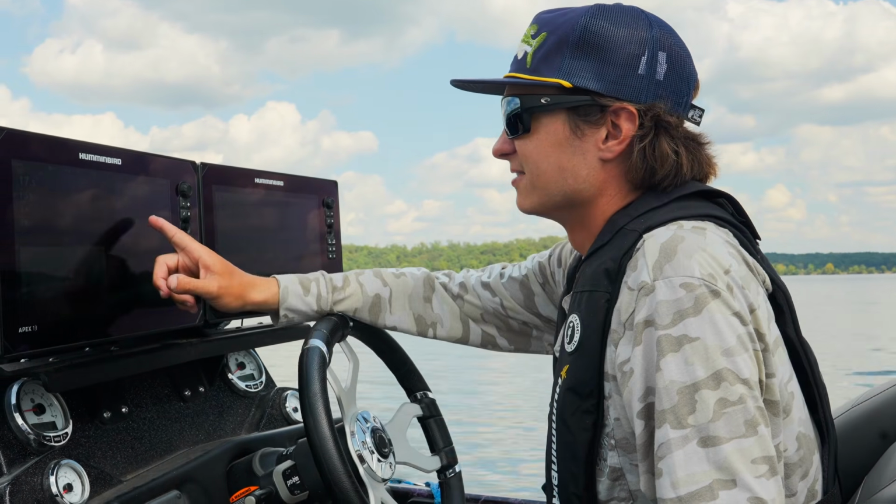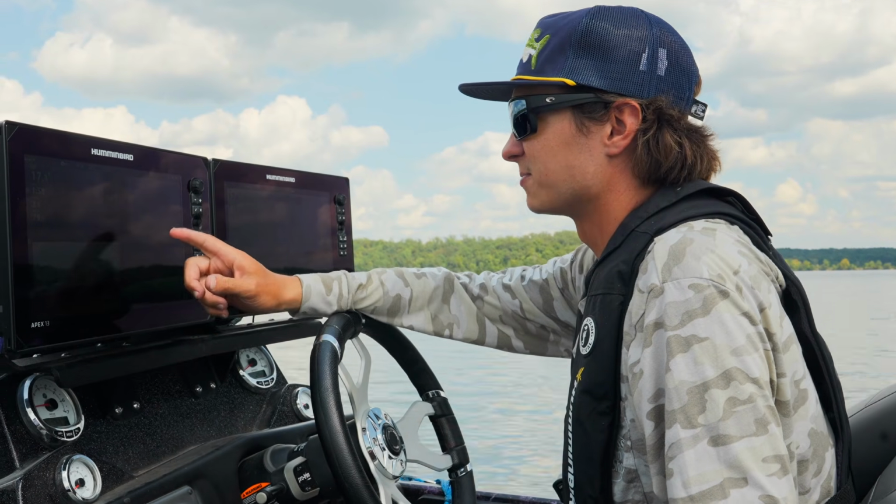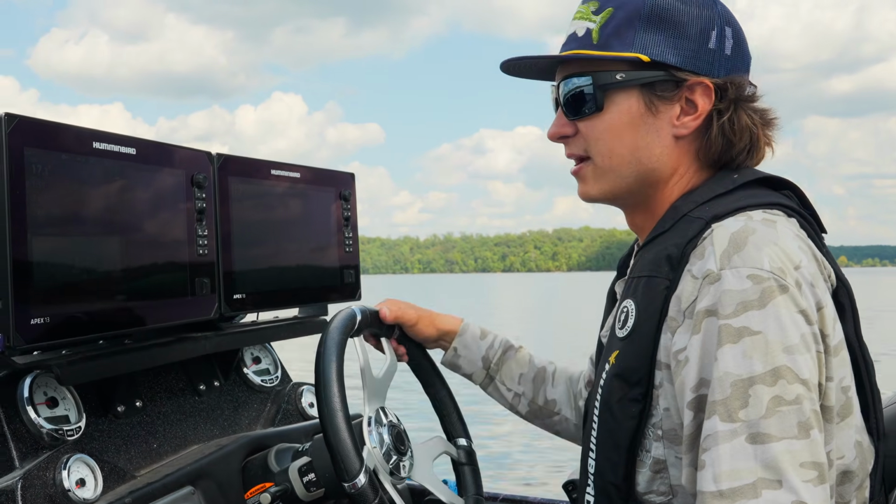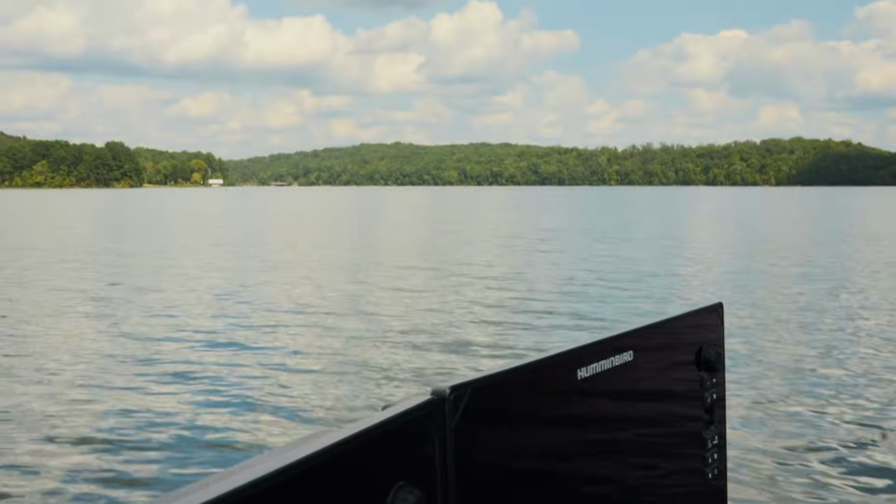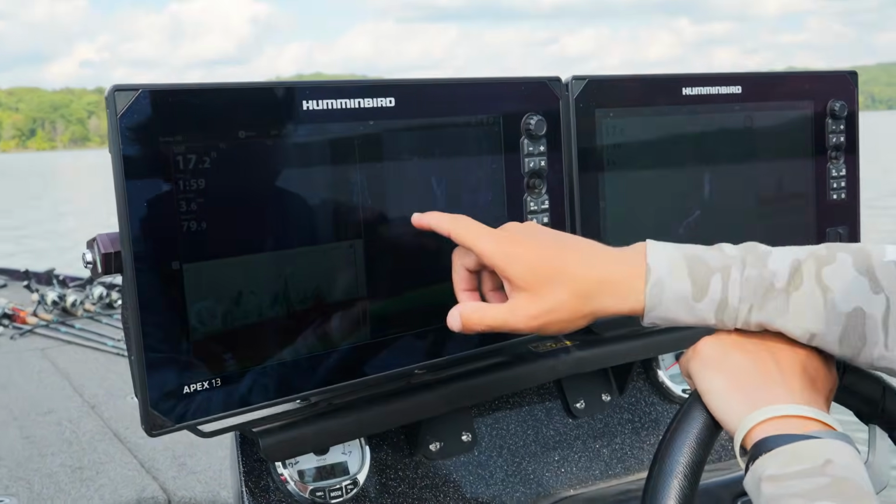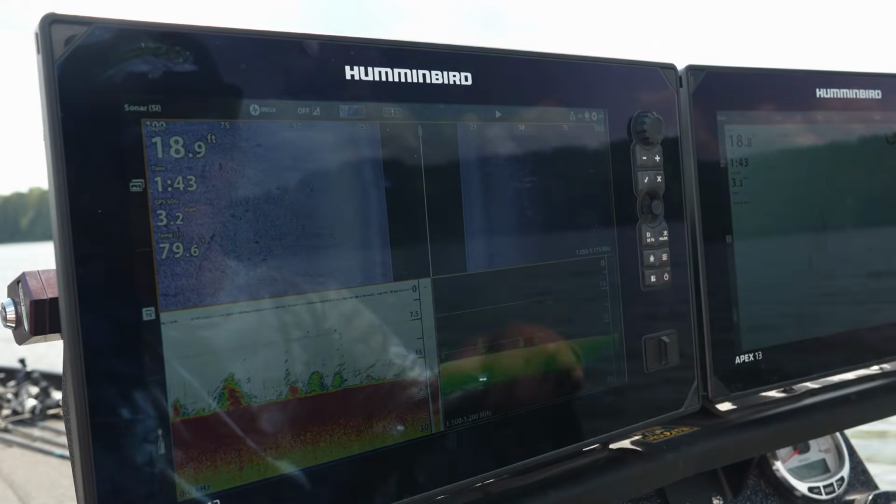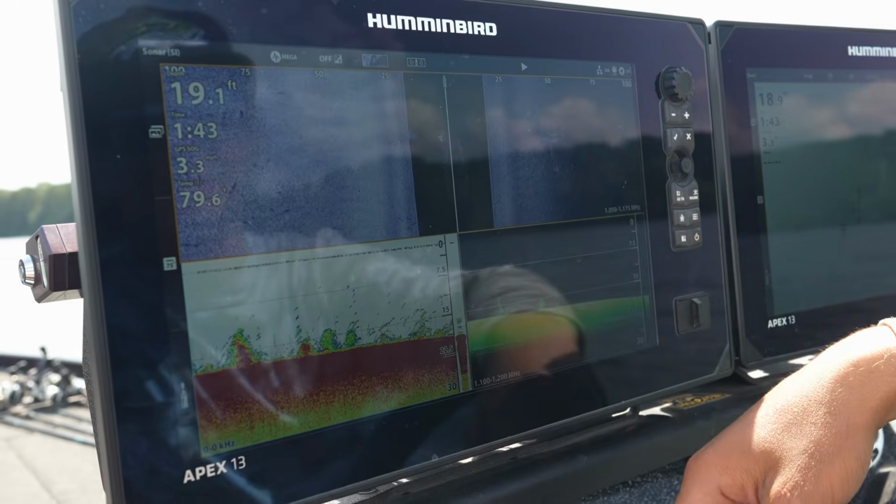Right here's those rocks, and it looks like there's a few fish mixed in as well, and there's some brush piles around the area too, some bait. But it's really important that you find hard bottom when you're dragging. You can see on the right side right here, this is really bright. Here are those rocks right here.